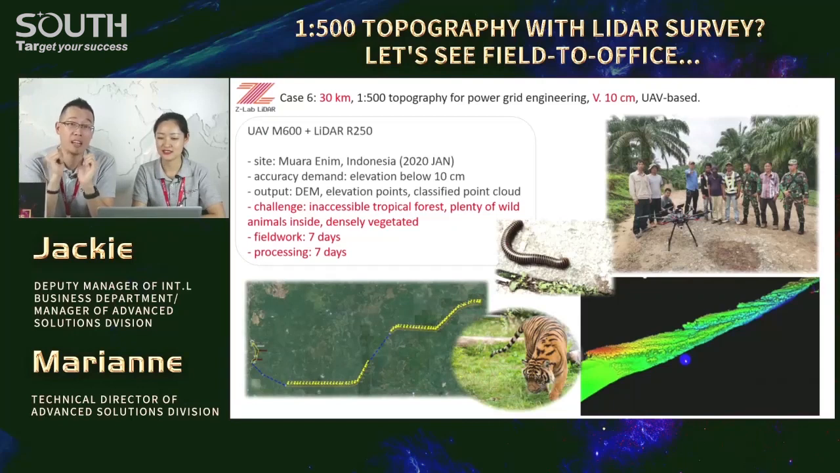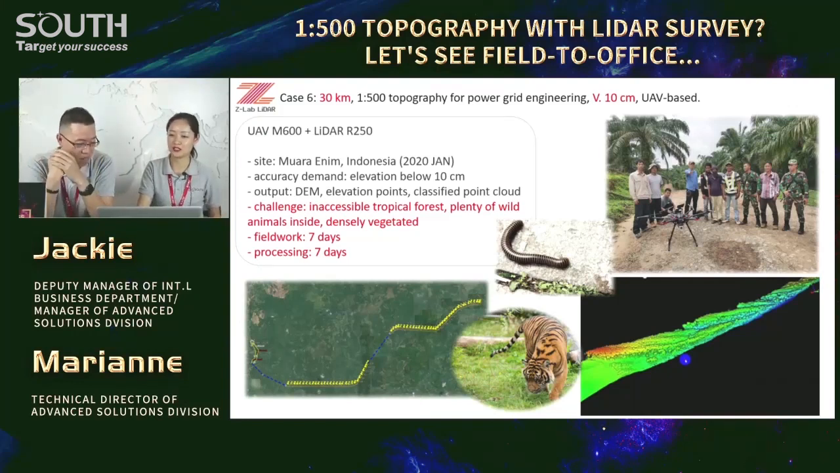Anyway, the misfortune was gone because we helped them out with our UAV-based LiDAR survey. Now everything is done in a short time, so they don't need to go inside the forest and measure point by point. Easier, right?